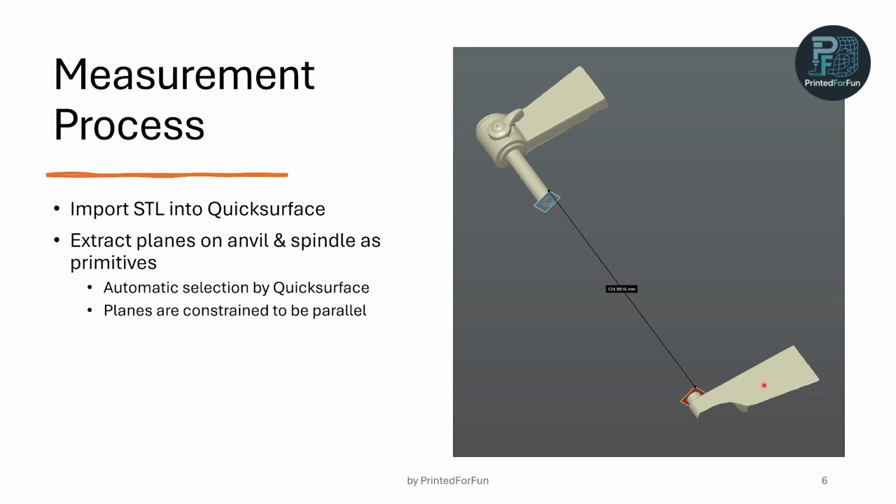And both planes, so when I create the second plane, it is constrained to be parallel to the first plane, so proper measurement between the planes is possible. And then I just measure the distance between the planes.